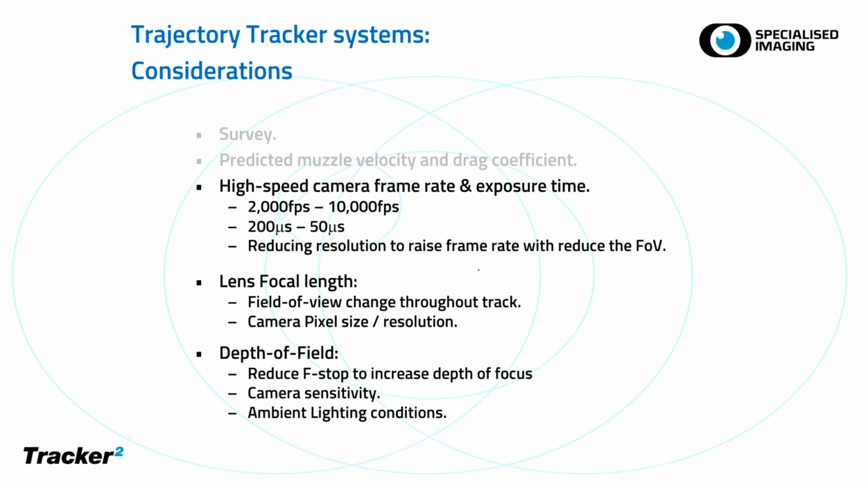And the final point here is really an often overlooked aspect of using a tracker system, and that's partly down to this changing distance from the projectile to the tracker, where because of the changing distance, you have to change the f-stop to increase the depth of focus, and typically you're going to have to reduce that down to a number where you increase the depth of focus enough to keep the whole track in focus. That then brings into play perhaps the camera sensitivity, what pixel size camera you use, and also the ambient lighting conditions.